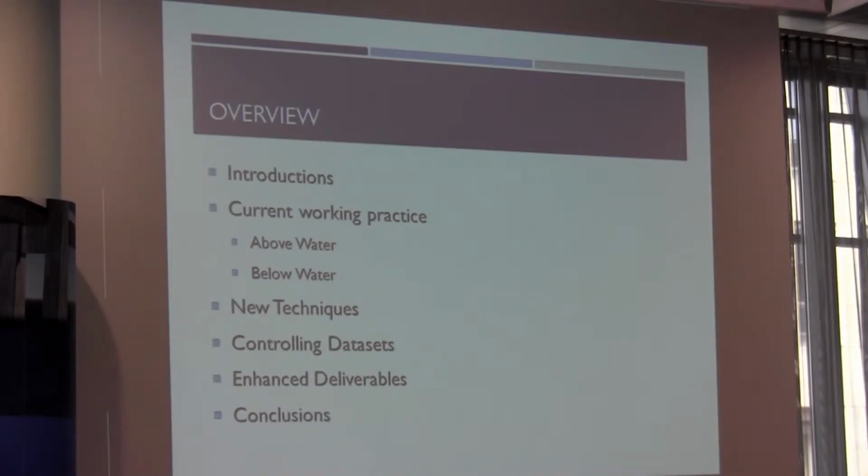So I'll start off with some introductions, then we'll look at various current working practices, and then introduce these new techniques that we've been using. I'll talk also about how we control the data sets, how we combine the data sets, before looking at various enhanced deliverables that we've been putting together.